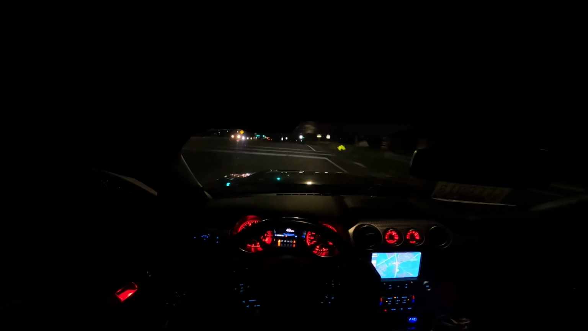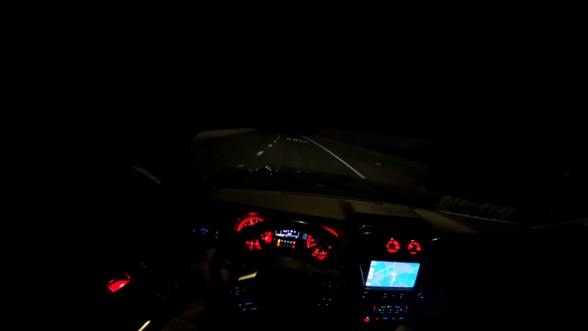Straight to the action. You know what I'm saying? We about to do some back roads, some back road POVs. And I'm about to go into track mode. Simple. And we in manual mode as well. You know how we go.